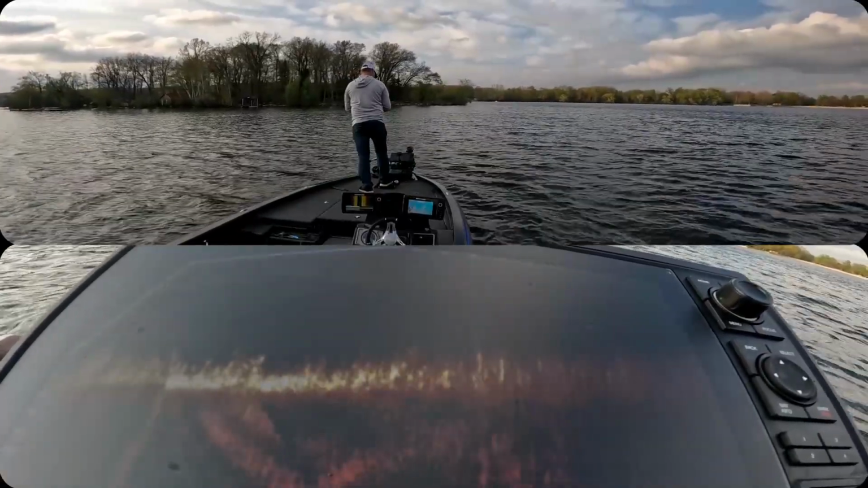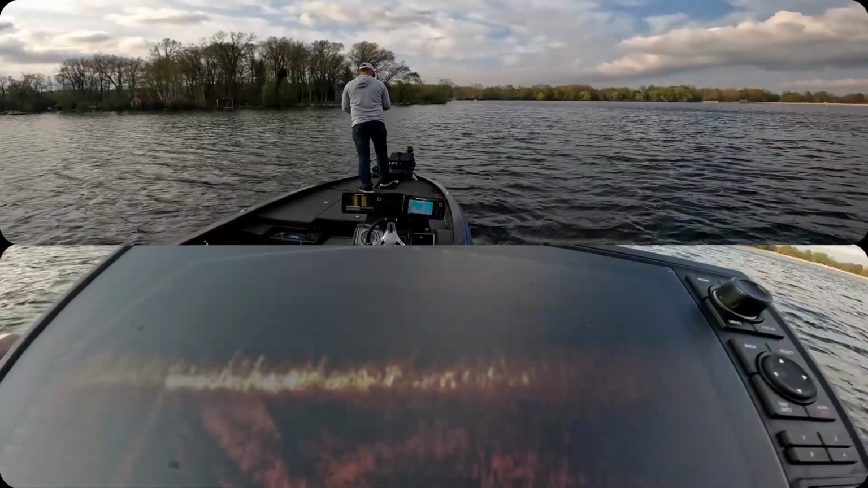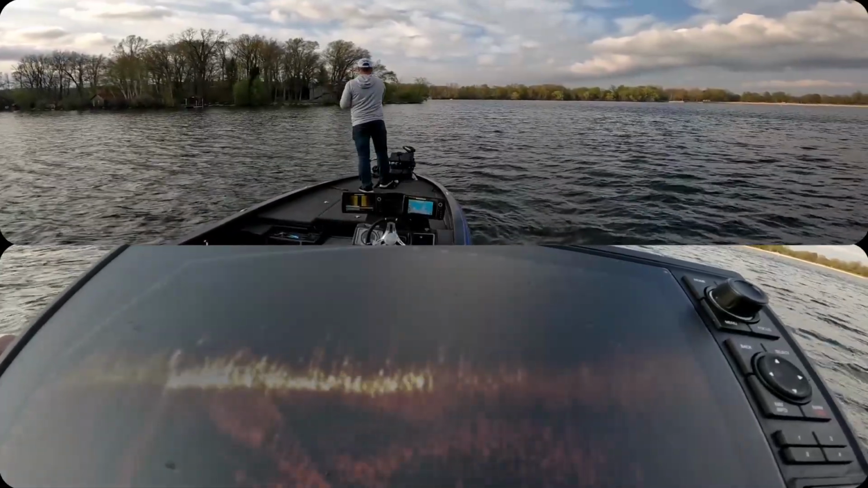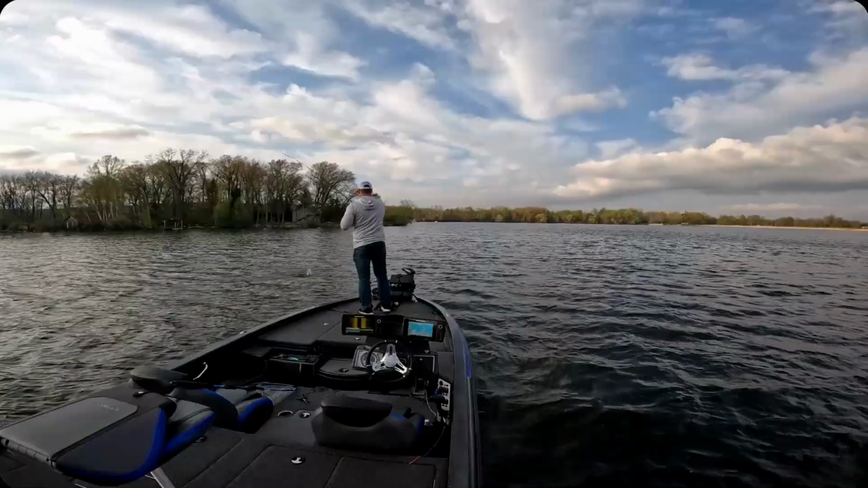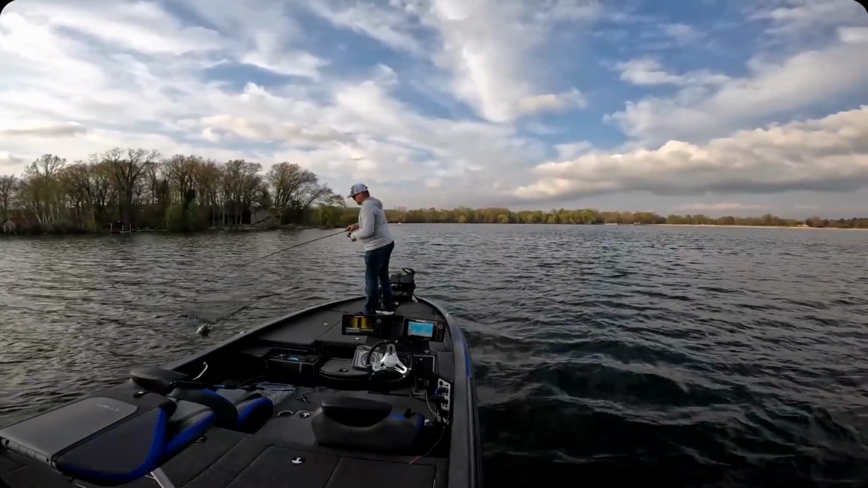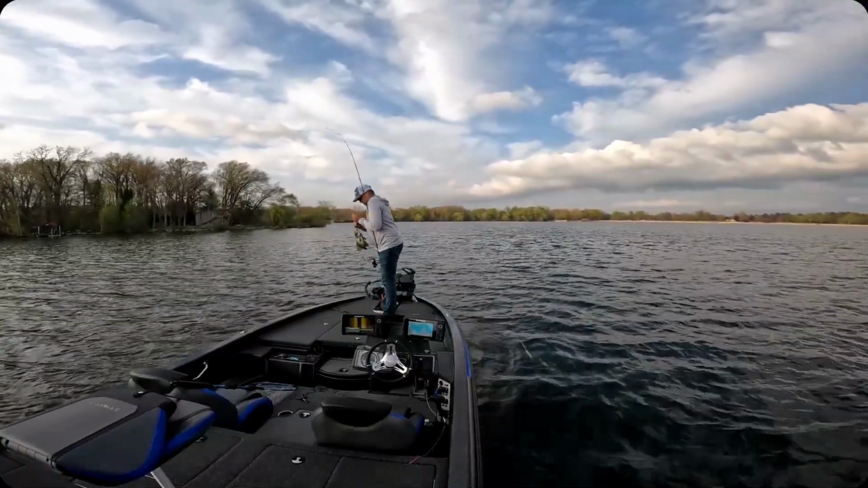There's another fish coming. If I could only see my bait. There he is. There we go. That's a crappie. And he was hungry. Dang.